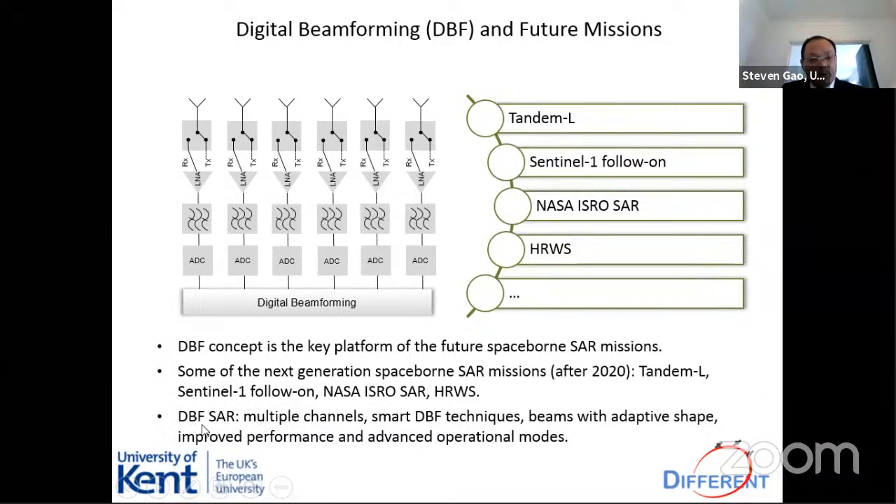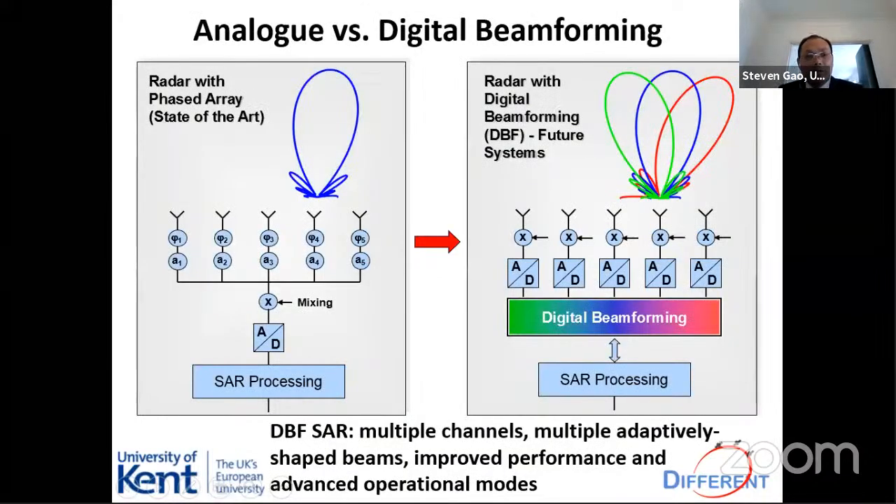Digital beamforming is called DBF, and this is DBF SAR. The advantage is it can have multiple channels, and you can use very clever algorithms, and beams can have adaptive shapes and improve performance, with advanced and different modes. So very flexible. This slide compares analog and digital beamforming.